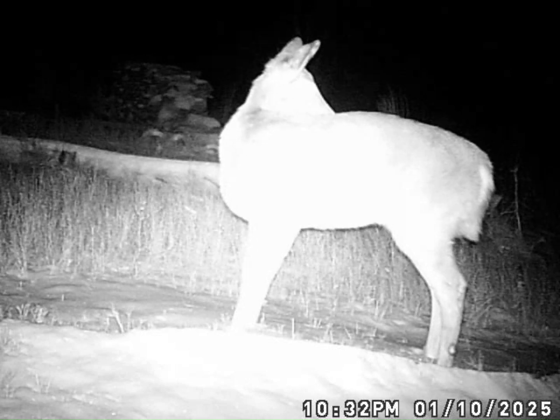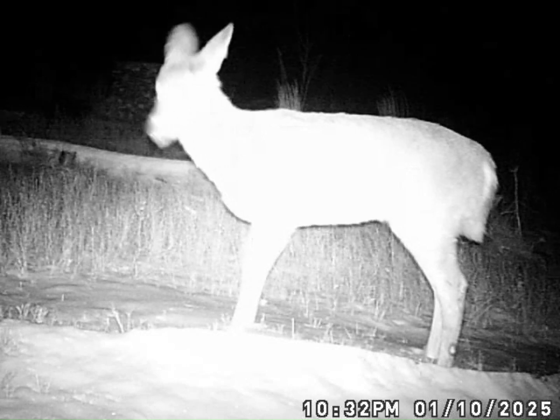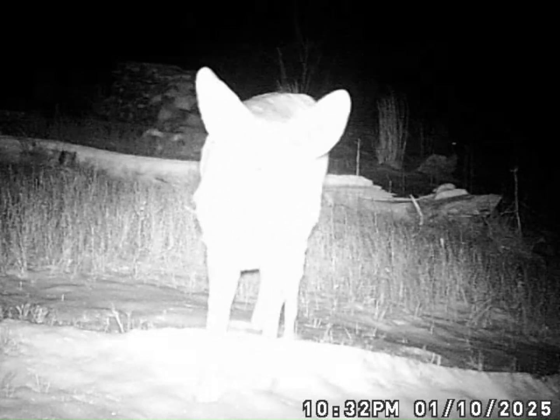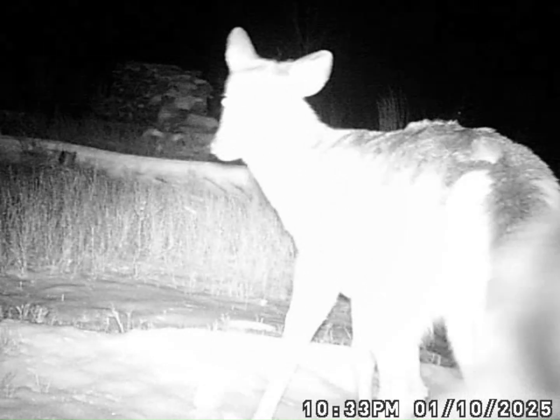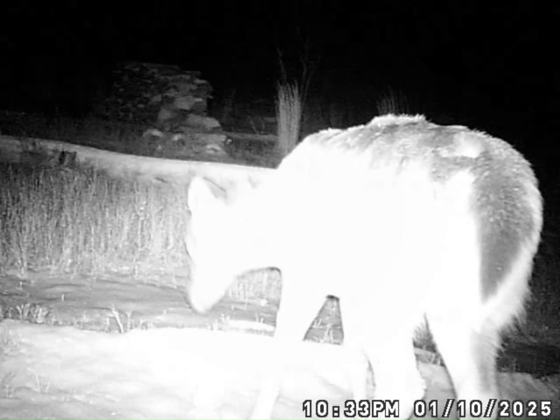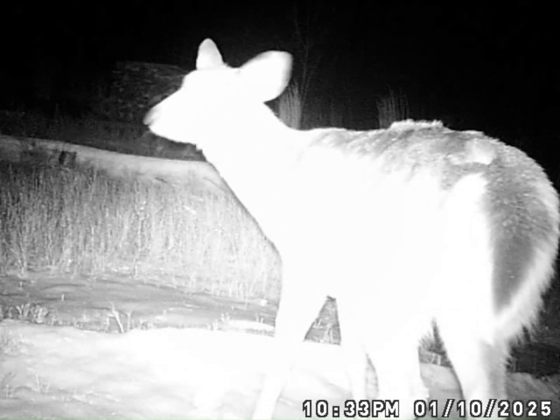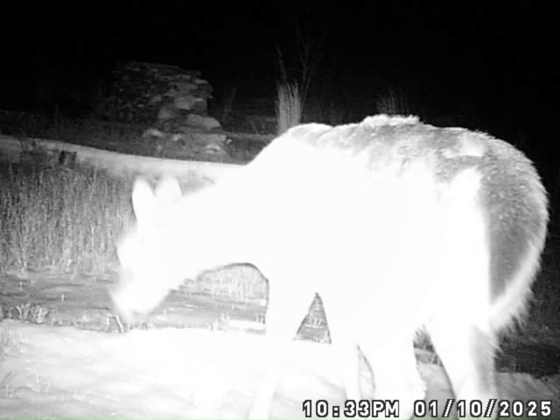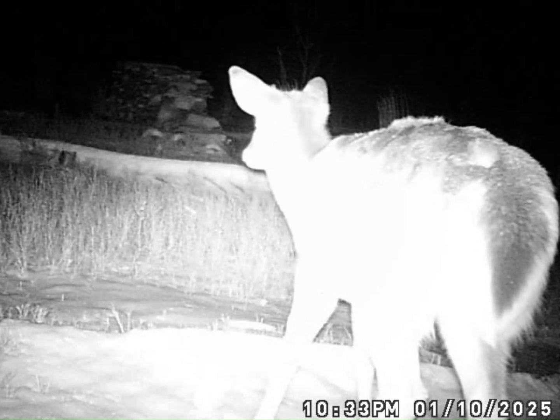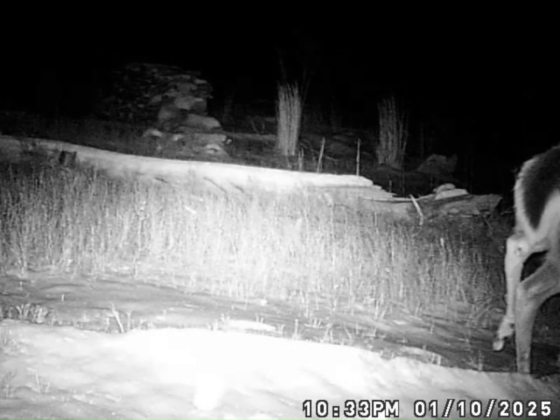And I'm guessing there are other deer around him in there feeding, the way he's looking around. But he's not overly concerned about anything. He's listening and taking some time, doing some sniffing around.